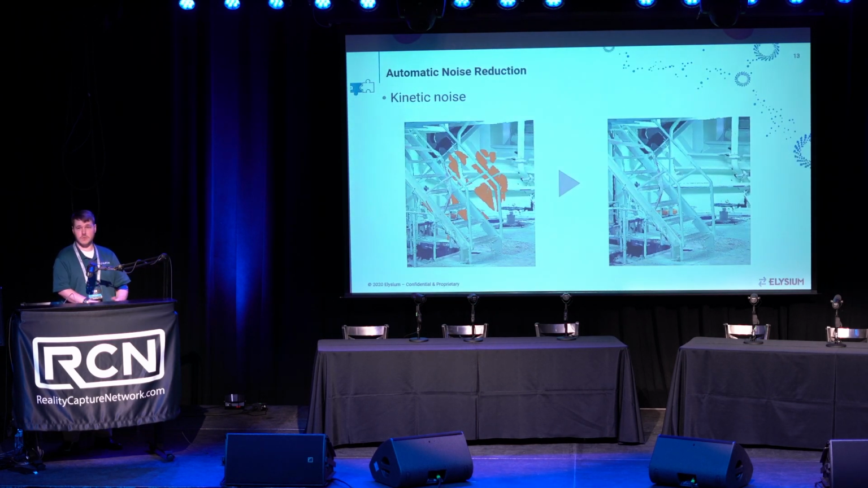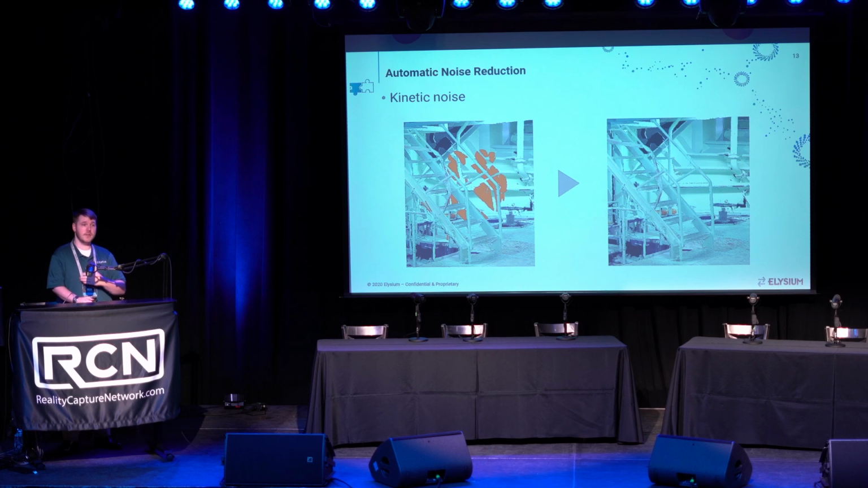Another example is kinetic noise. So you're in a manufacturing facility, or if you're on a vessel, for example, none of those places shut down for anybody. So you're going to have to go in there and scan while it's in motion. InfoPoints is able to recognize when that occurs and hide the information that might represent a worker passing through that environment or a piece of equipment passing through that active scan, and again, clean it up, make it lighter, make it more efficient to use.